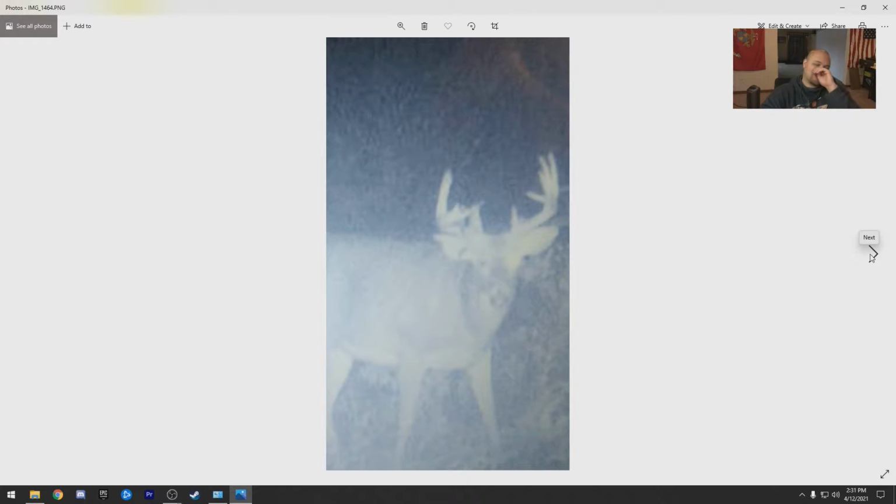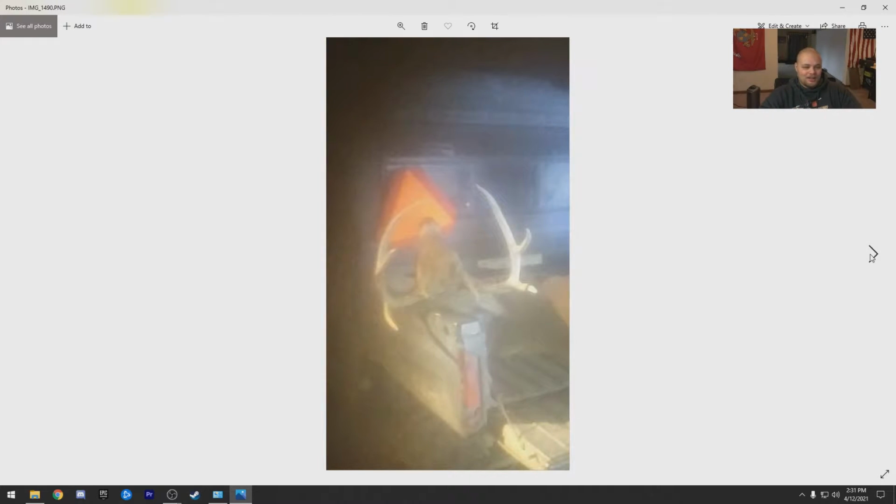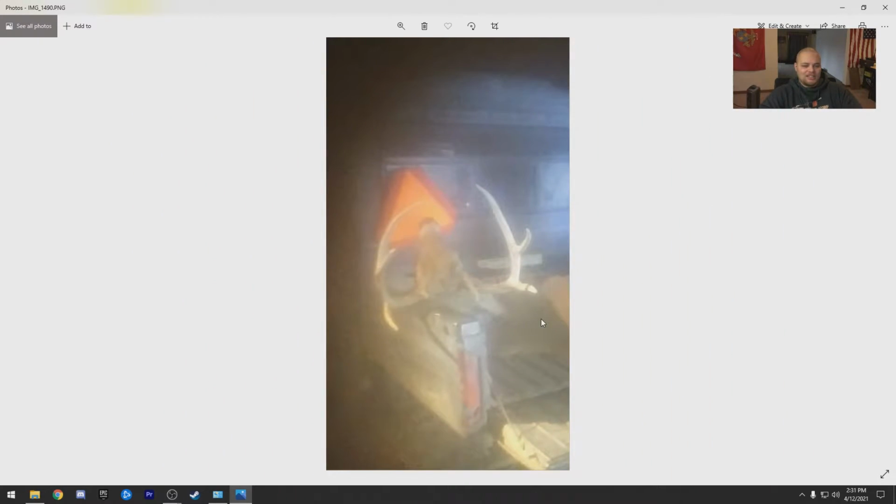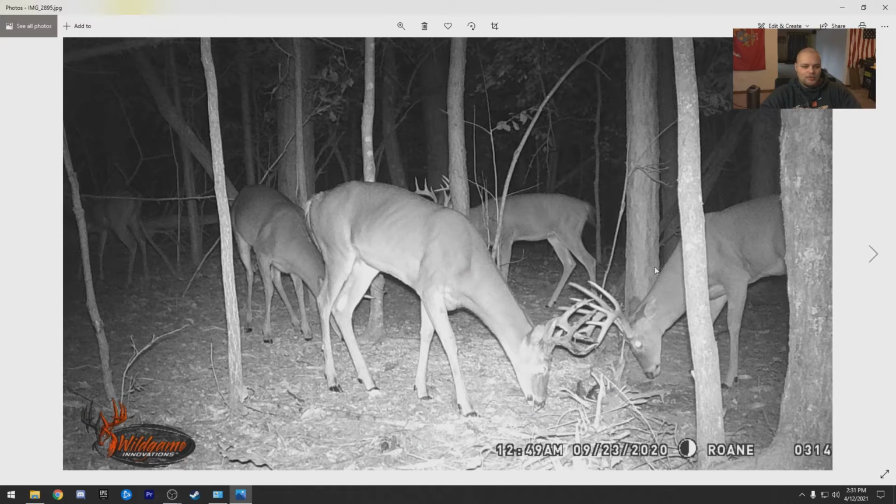I know this Trail Camera Tuesday is so late that most of you probably don't even care anymore, but what a buck. What do we got here? Oh, there's a good one. That's a good buck. Look at the brow tine on that thing. Great looking deer. Congratulations to whoever this is. Gotta pull it out side by side. Always enjoyable.